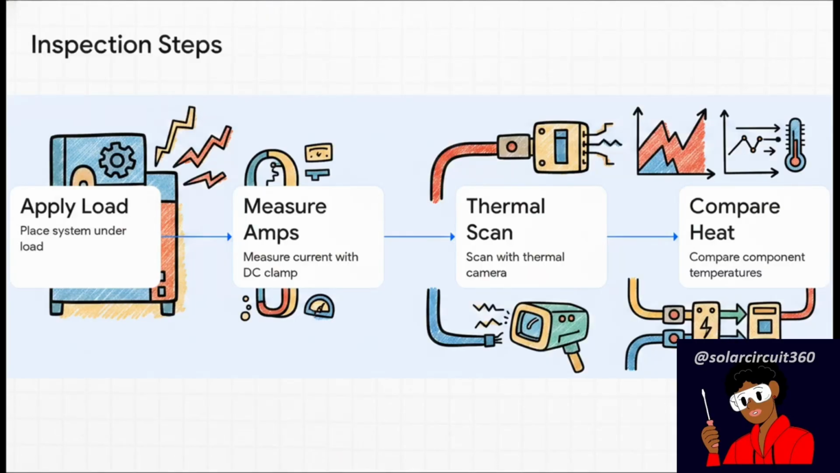So, to use this tool effectively, we need a really actionable 4-step inspection procedure. Step 1, you must apply a substantial continuous load to the system. Testing a lightly loaded system is just going to hide the flaws. Step 2, measure the actual current flowing with a DC clamp meter, just so you have some real context. Step 3, grab that thermal camera and scan the entire assembly: the cable, the lugs, the fuse holder, the breaker, the whole shebang. And finally, step 4, meticulously compare the temperatures across all of those different components.